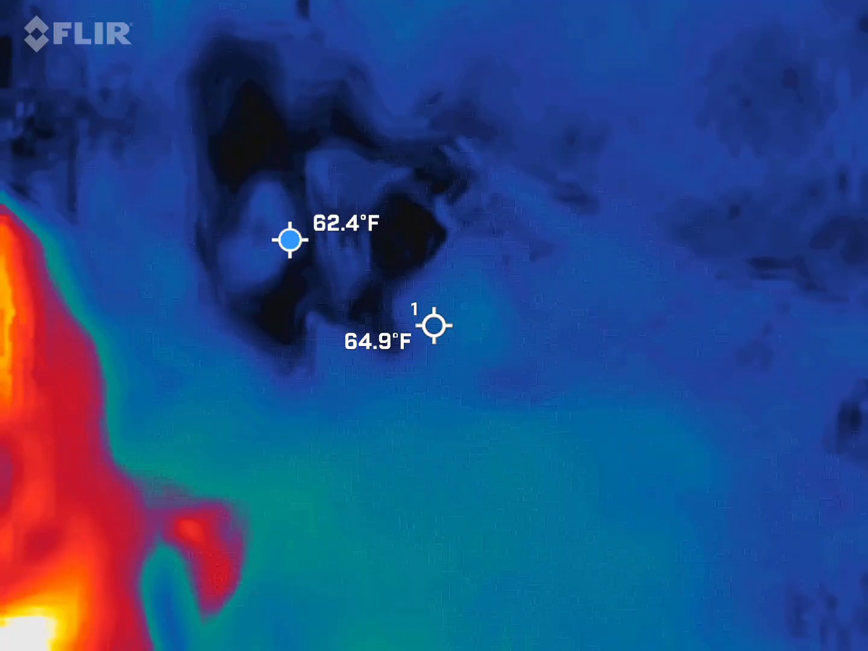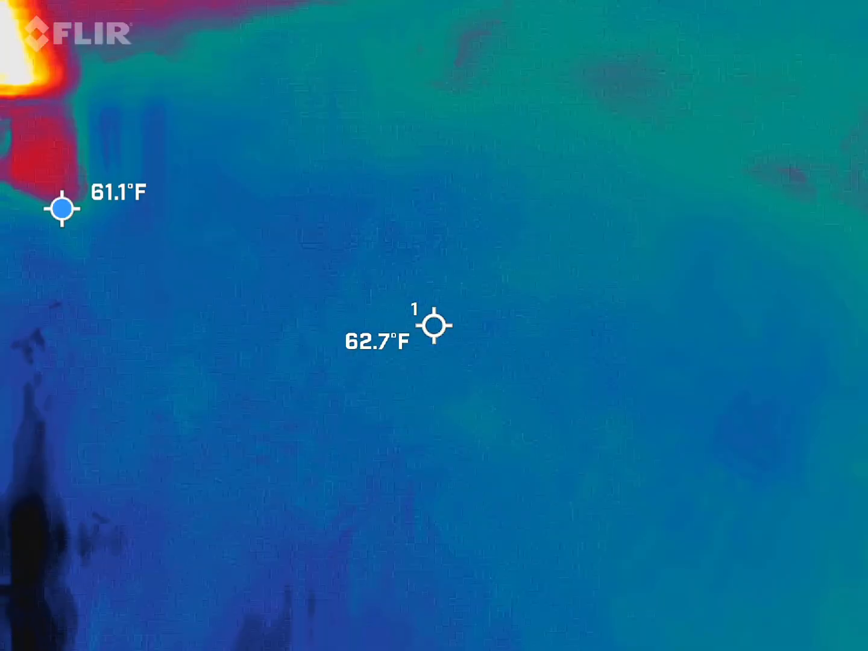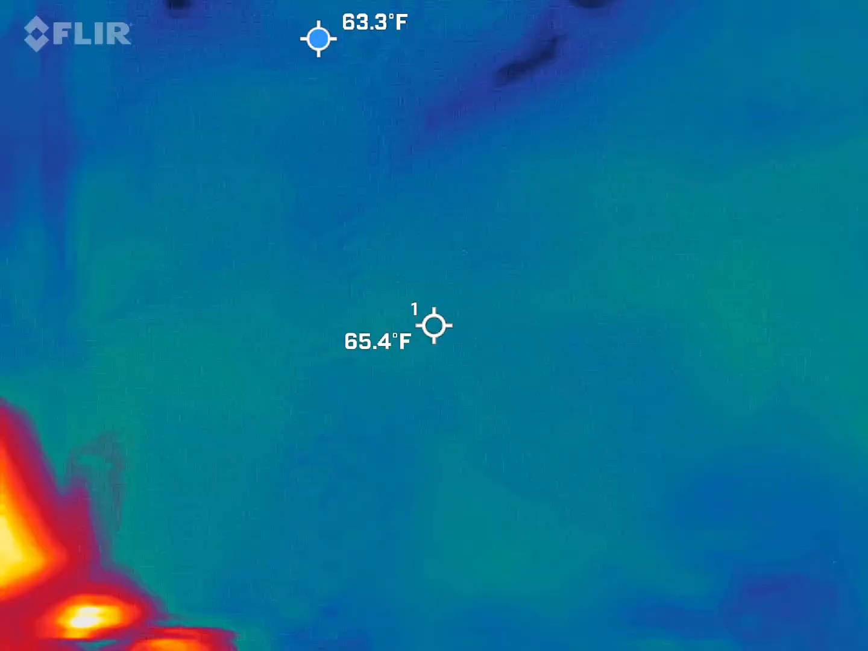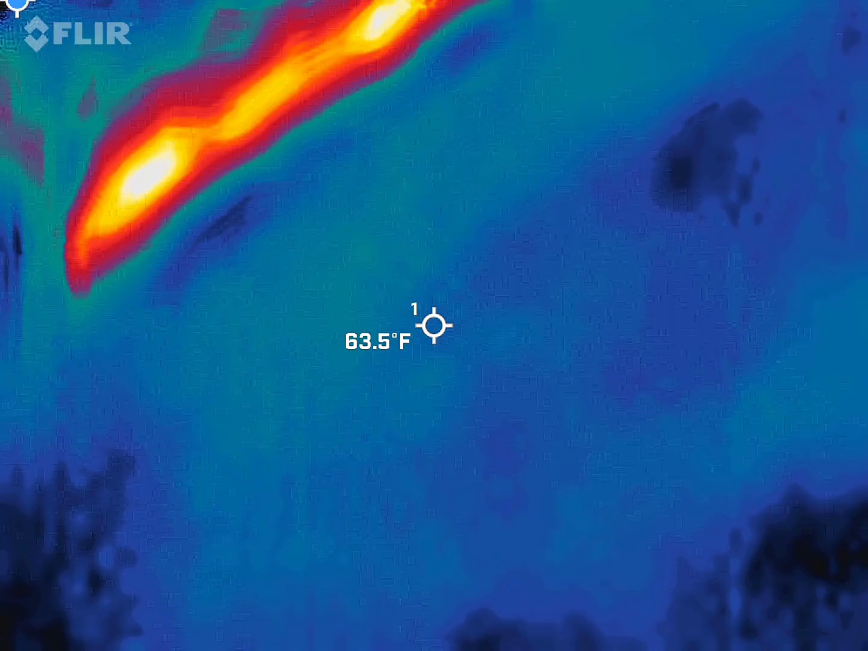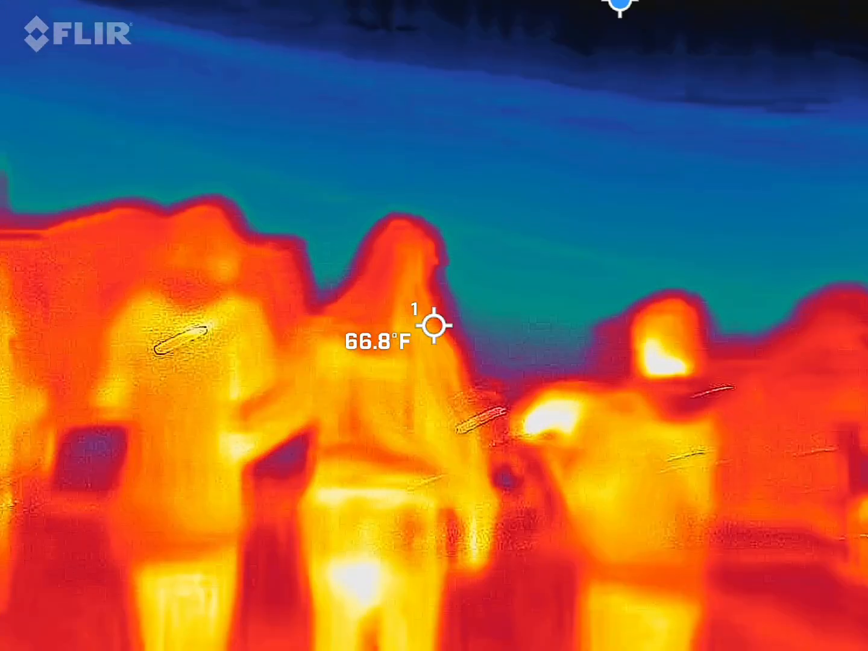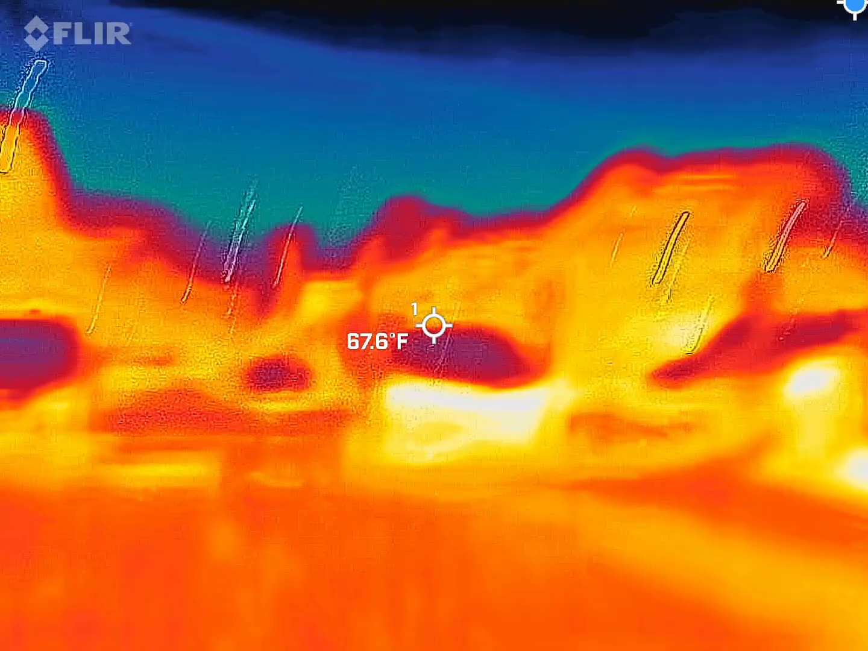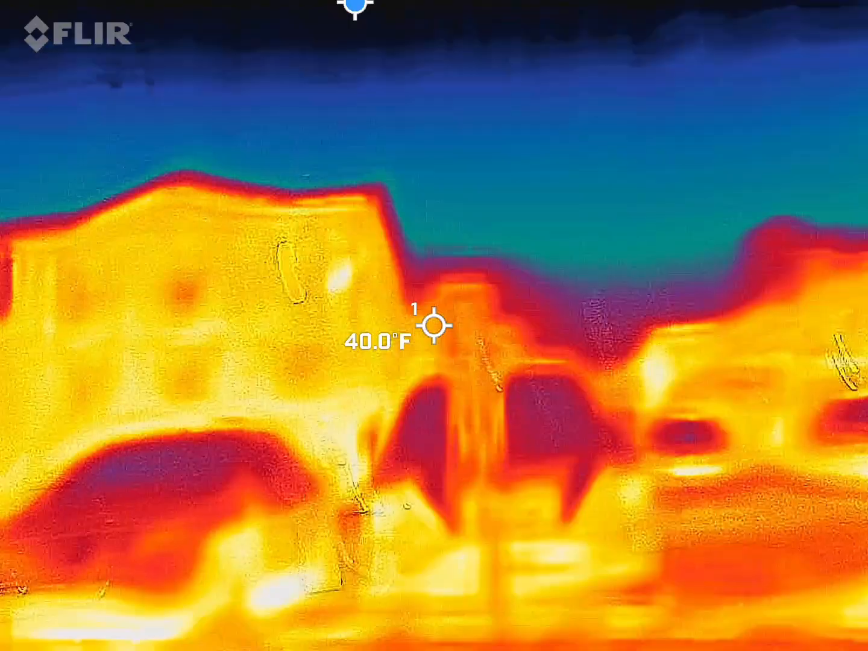Let's do it. We're going to go up this way. I got windy. I need more energy. Okay, get my cheese and crackers. I got cheese and crackers. No, but we have to see it through.